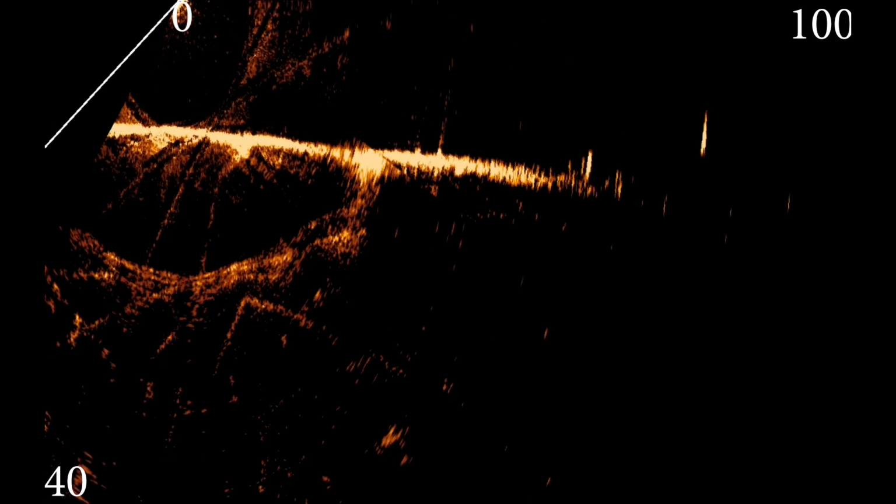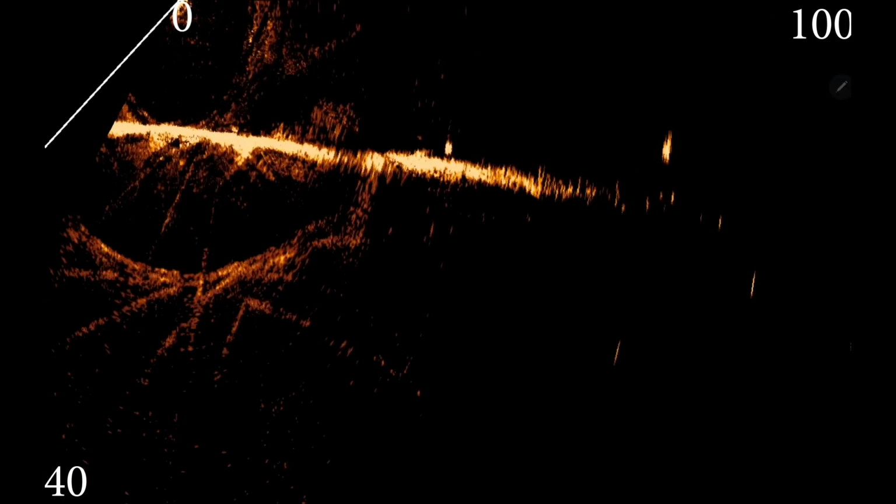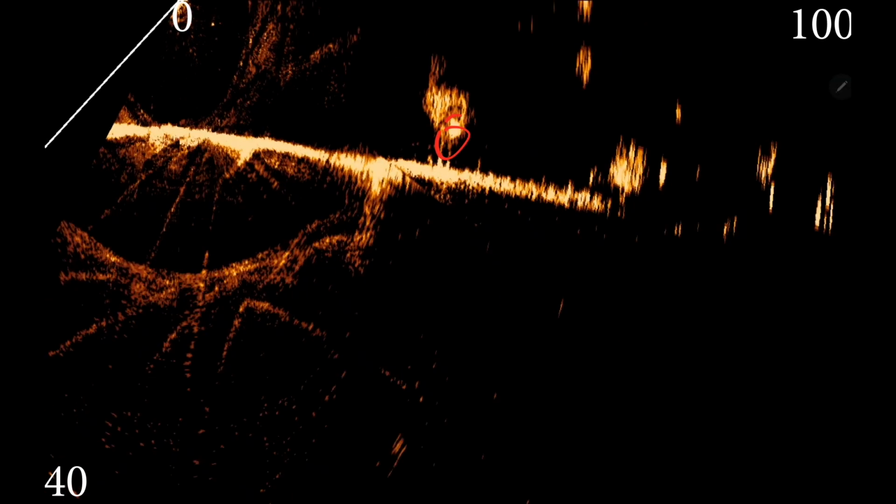I've added the scale up top for y'all as best I could, to try to give some depth and distance out, but you can see these are some nice fish, and they are all related to bait.